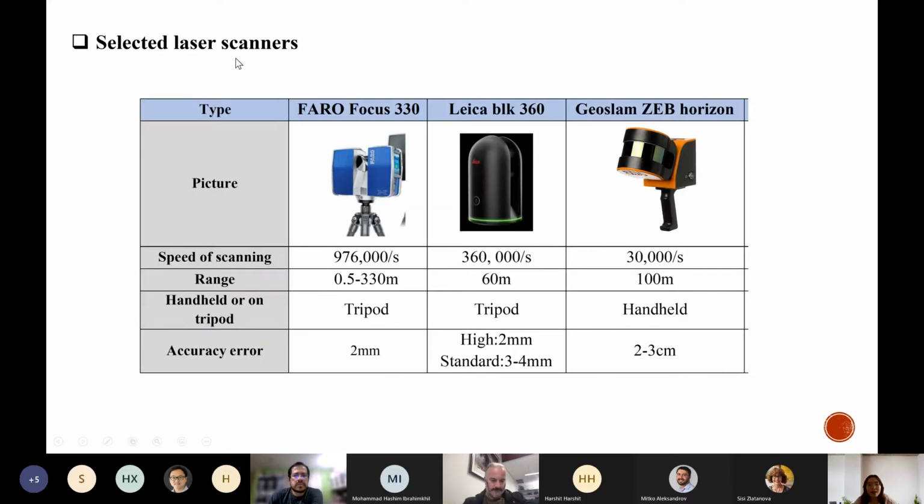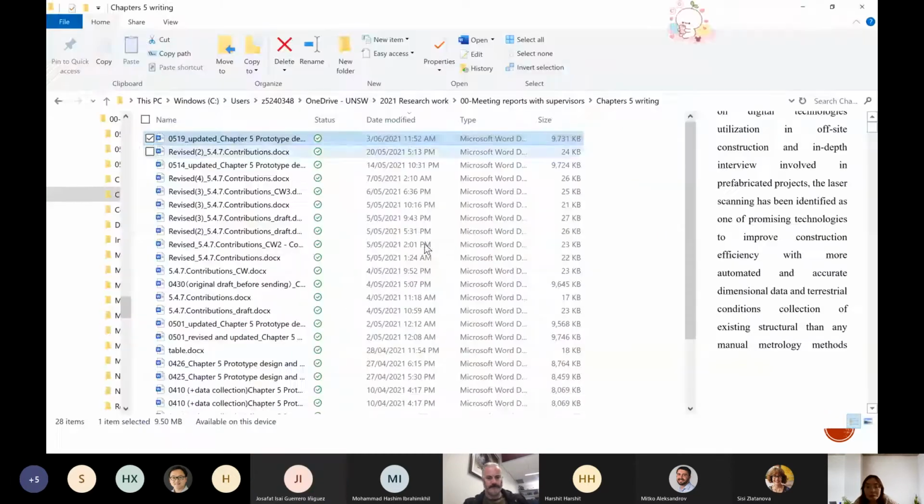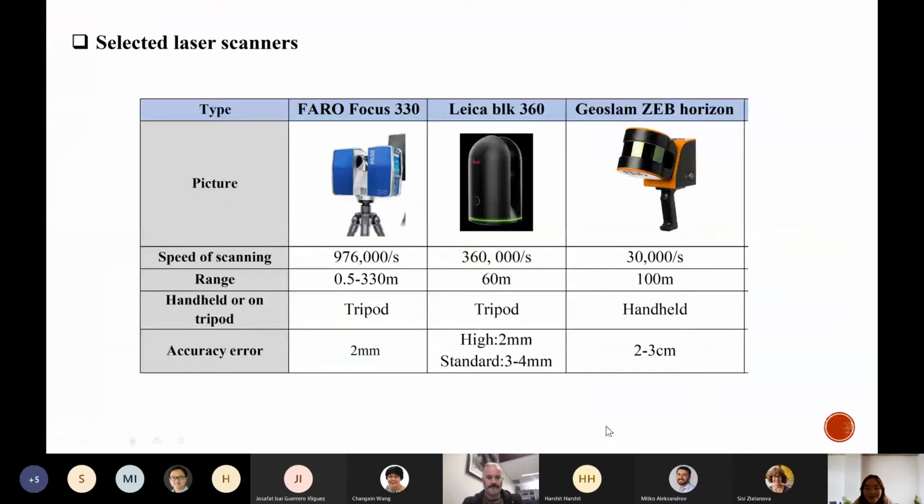And I selected 3 laser scanners for the point cloud data collection. These three laser scanners are in different scanner categories. There is a handheld laser scanner and static scanners that use a tripod.